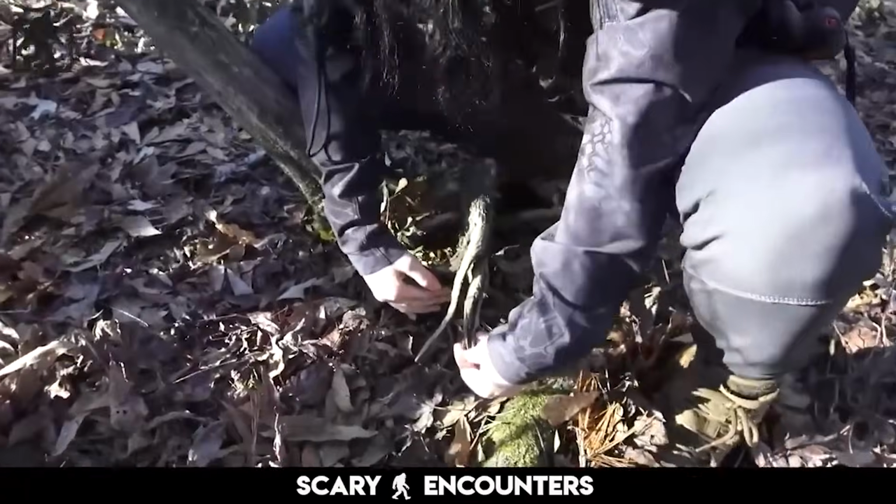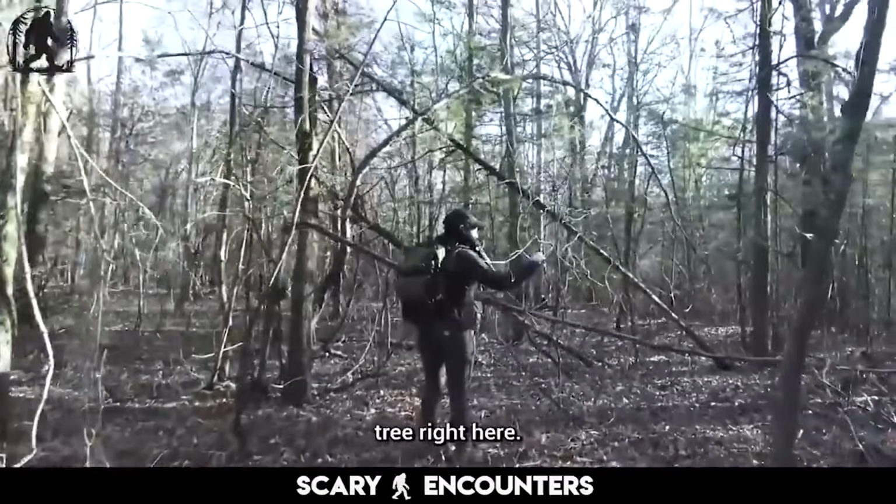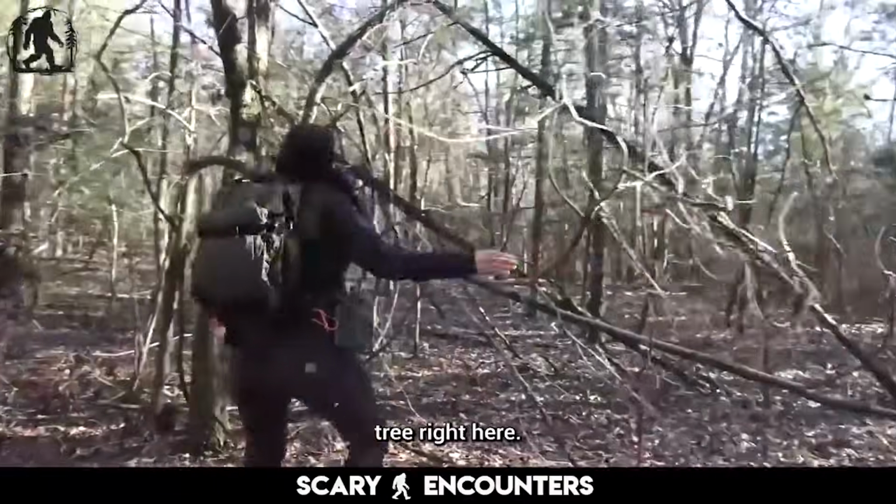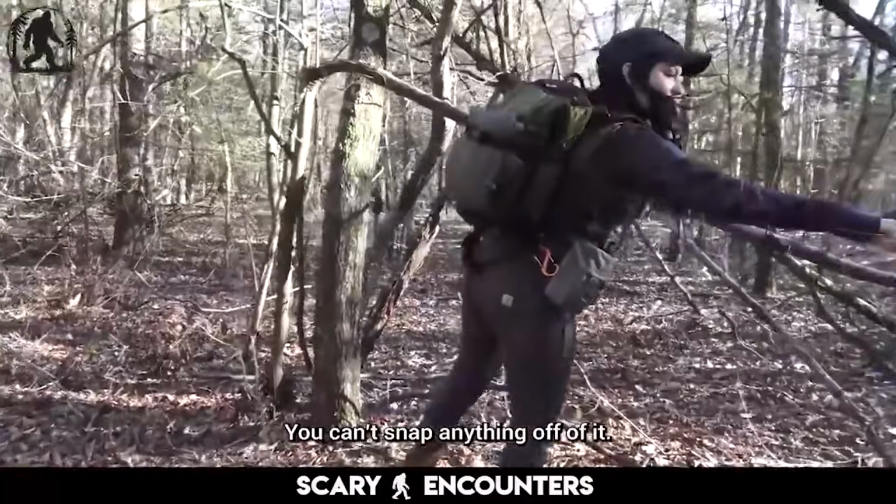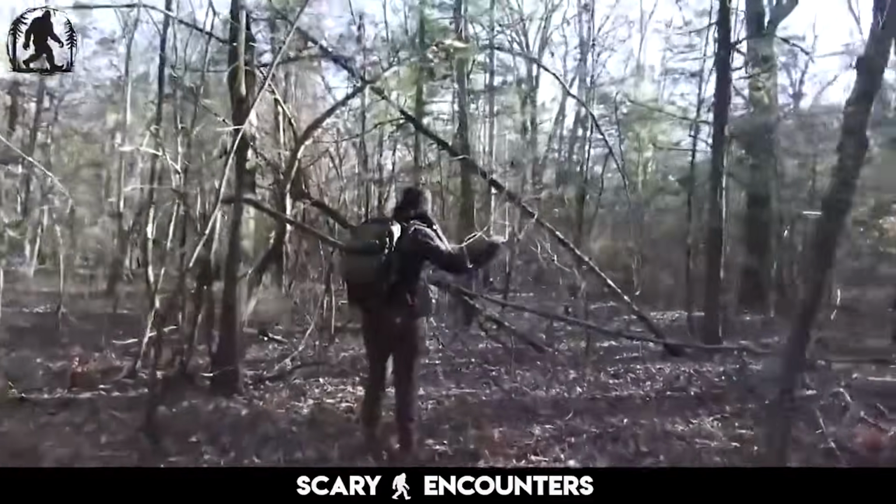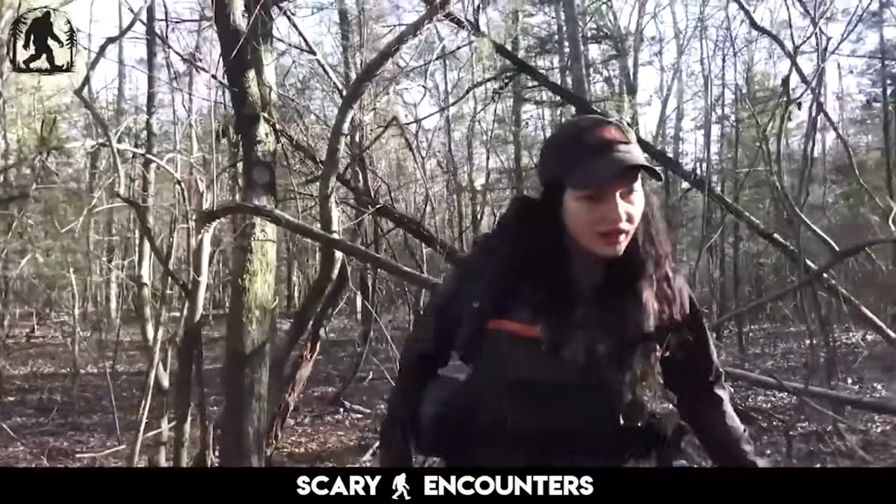This is a living tree. You can't snap anything off of it. It's bent and broken, and this is a living tree. There's a lot going on here right now.